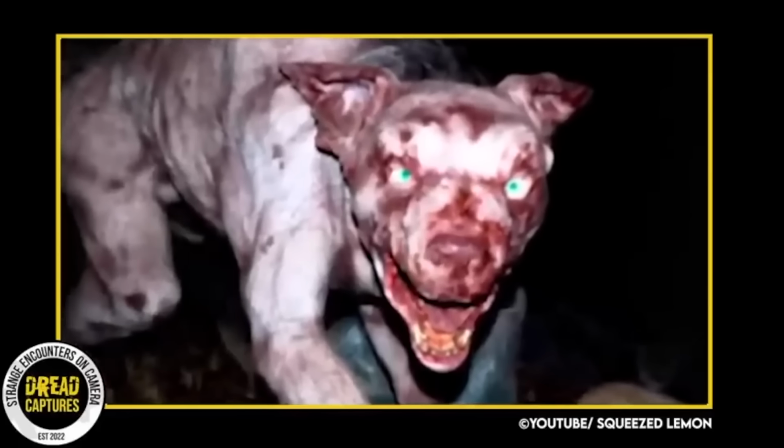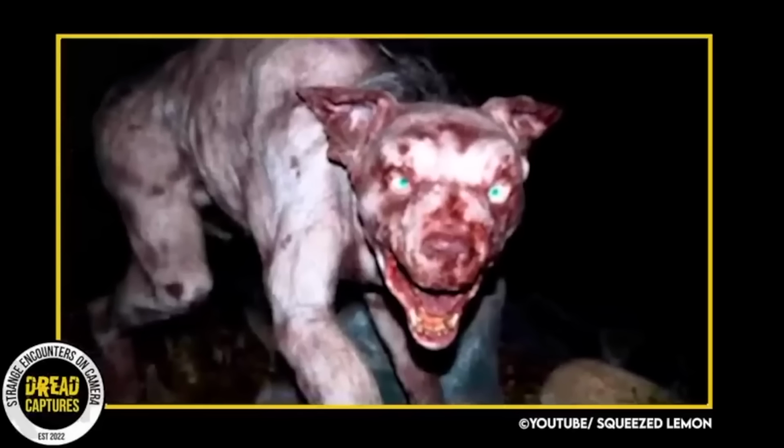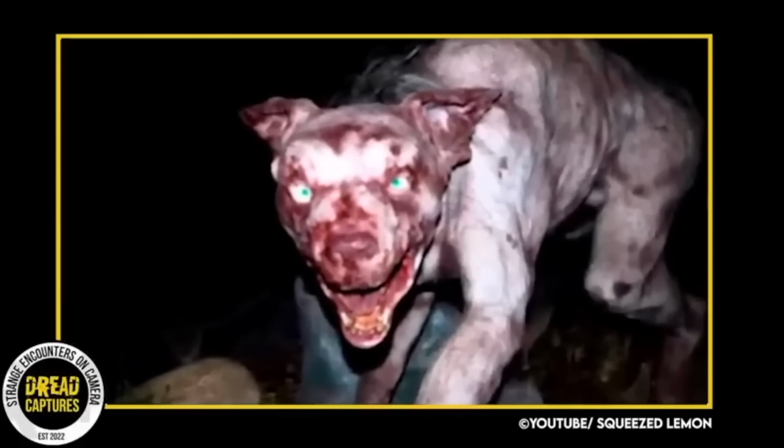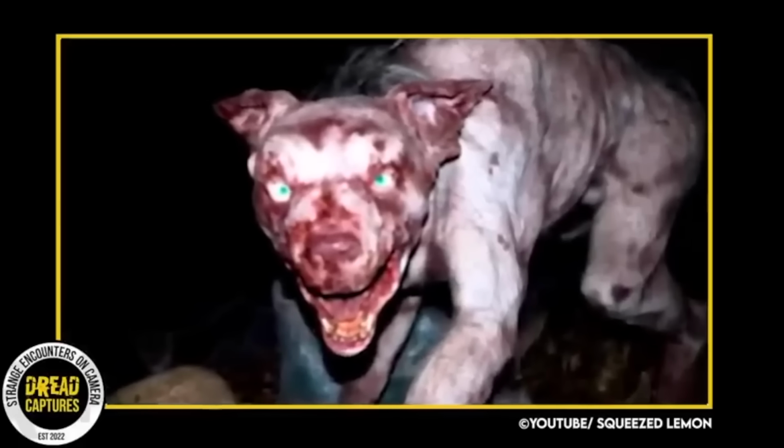It looks to be some sort of canine. If I had to guess, it would be just a dog with mange. I don't know. If any of you know any more about this picture, I'd be interested.